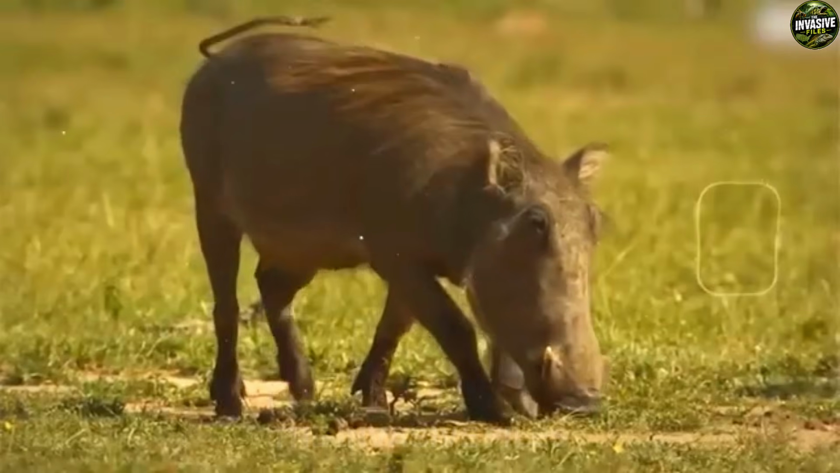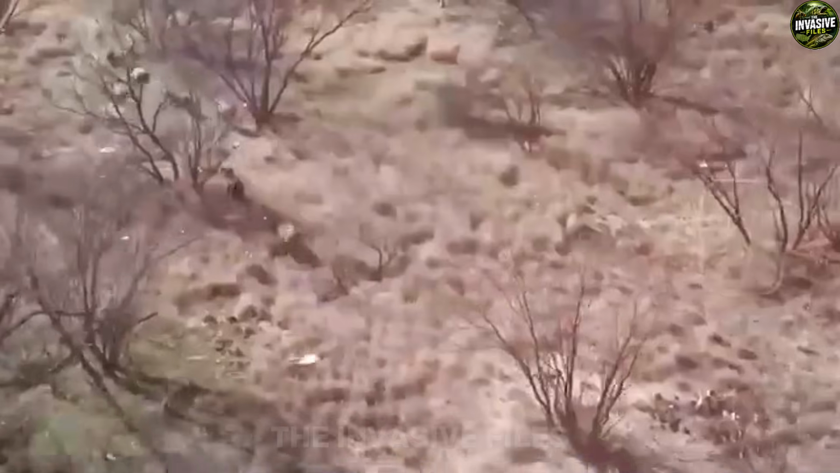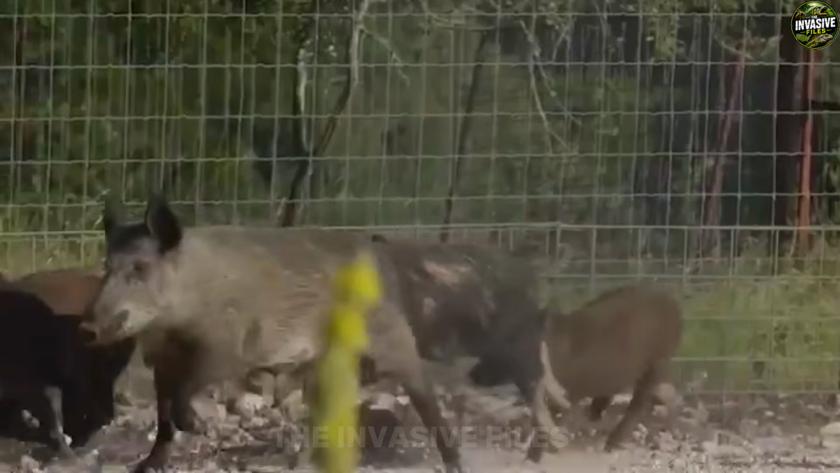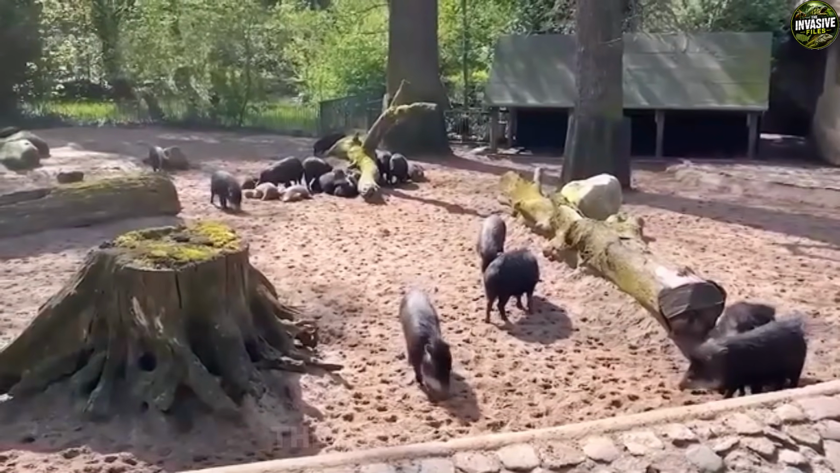With the legal requirements accounted for and the plan set for processing the sounder, Colt turns toward the final stage of the night. Catching the hogs and following the law is done, but turning a destructive pest into a valuable resource is where the hard work pays off on the dinner table.